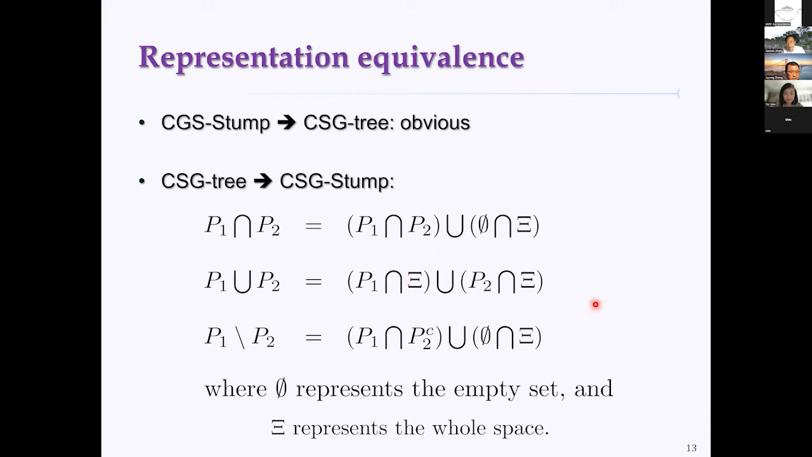The answer is yes, and this can be proved mathematically. The conversion from CSG-Stump to CSG tree is obvious if you understand the properties of those Boolean operations, union and difference. The backwards conversion from CSG tree to CSG-Stump can be proved by induction. Let's look at the base case where there are only two primitive objects, P1 and P2. For example, when we do the intersection, P1 intersection P2, this is from CSG trees.